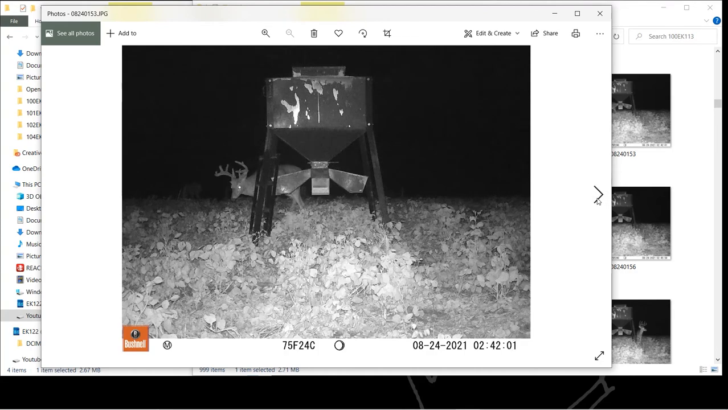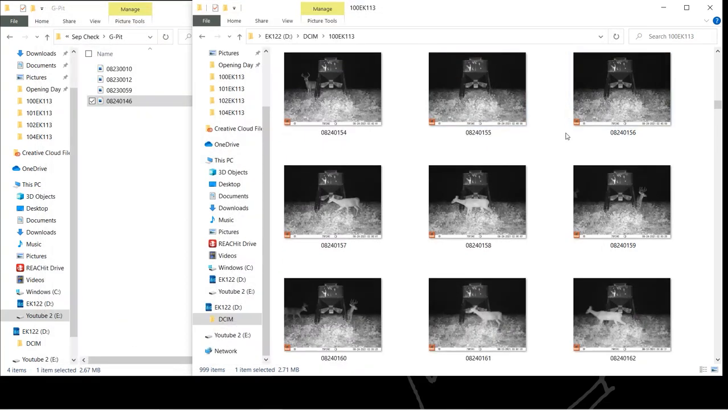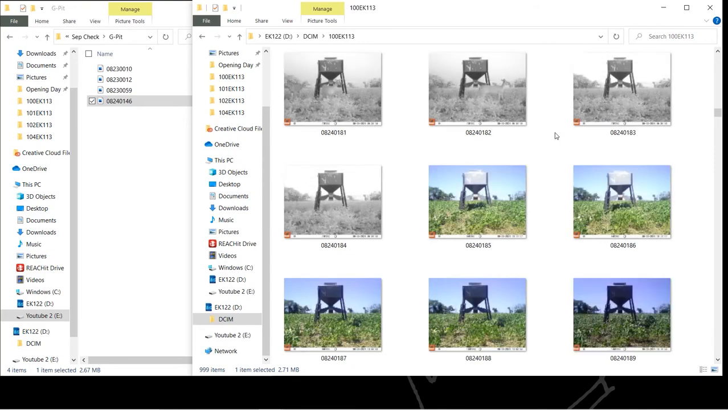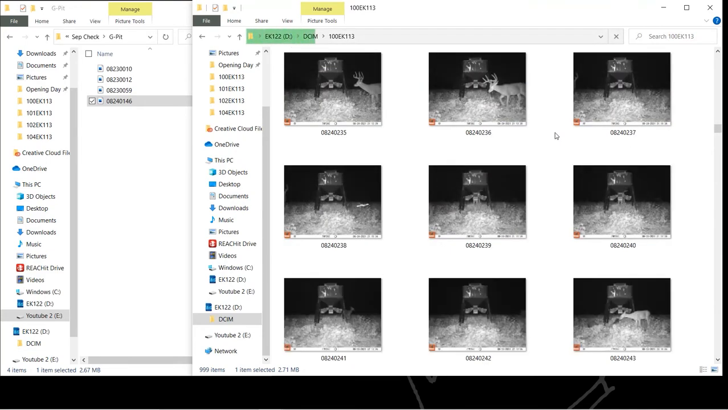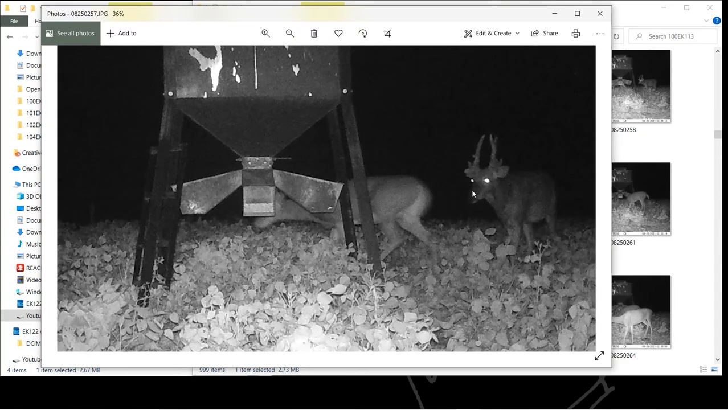That looks like an 8. There's just a lot of bucks here. Like, none of them look huge. I'm not really picking them out and figuring out which ones are which, but, oh boy.